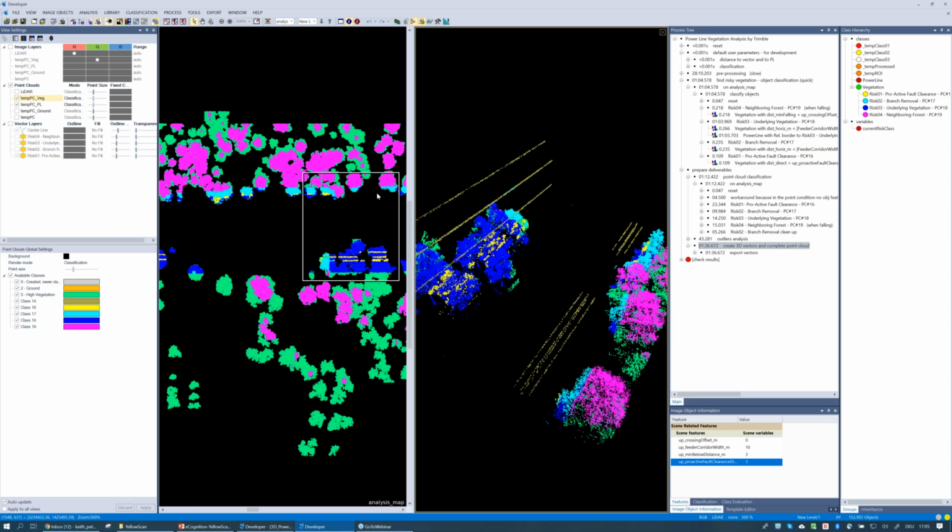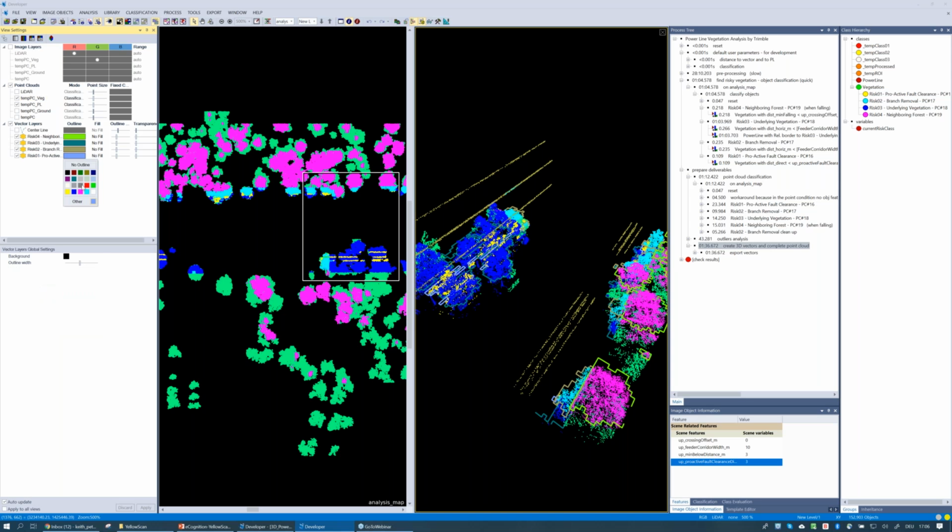Finally, I said we created vector files. I can see that these vector files are available over on the left-hand side here in my view settings dialog. I can come in and turn these on, and we'll take a look at them here in the viewer. So we have the vectors colored according to, sorry, I have to adjust the class here. So this was our class colors, and then these vectors will match the color scheme that we have here.